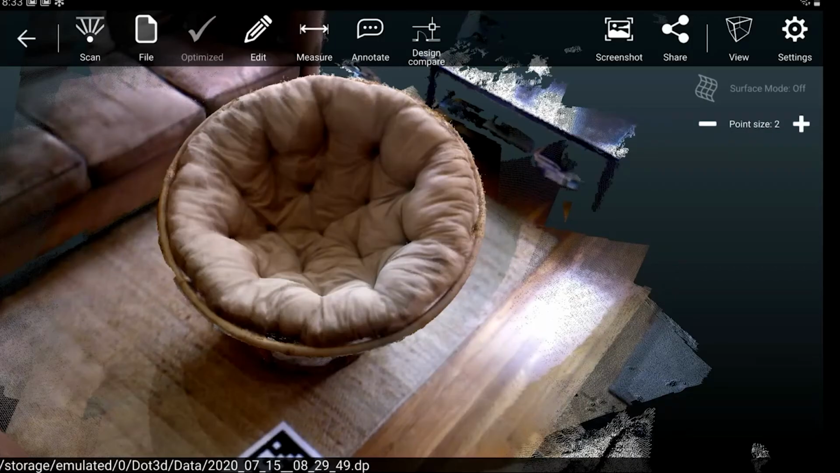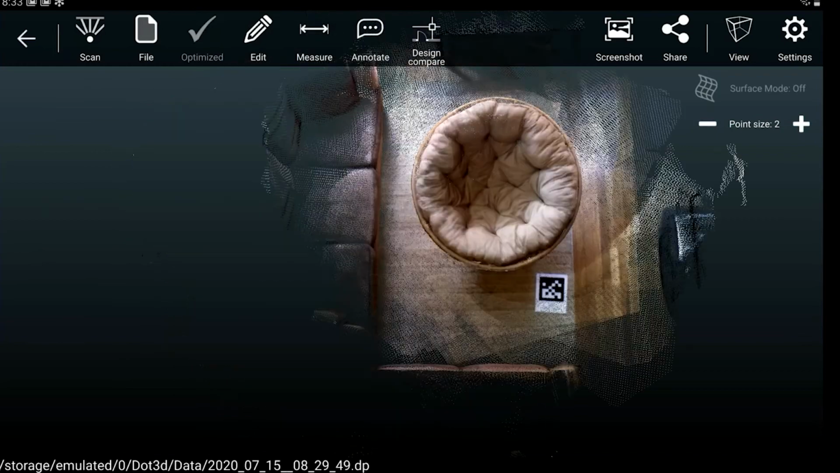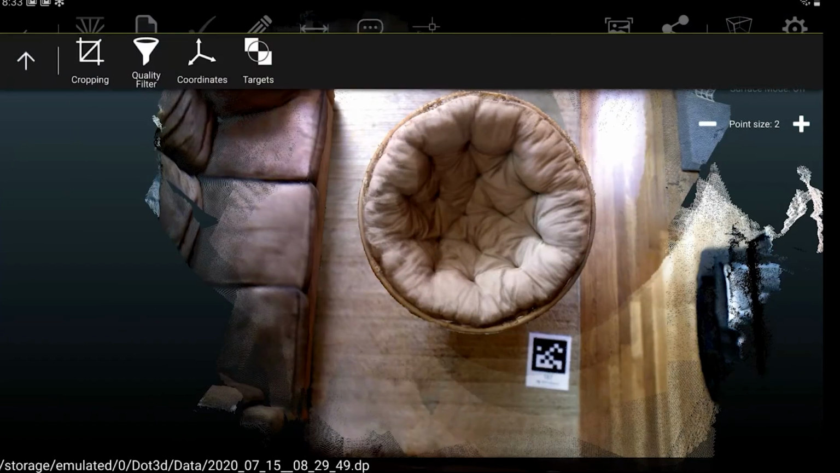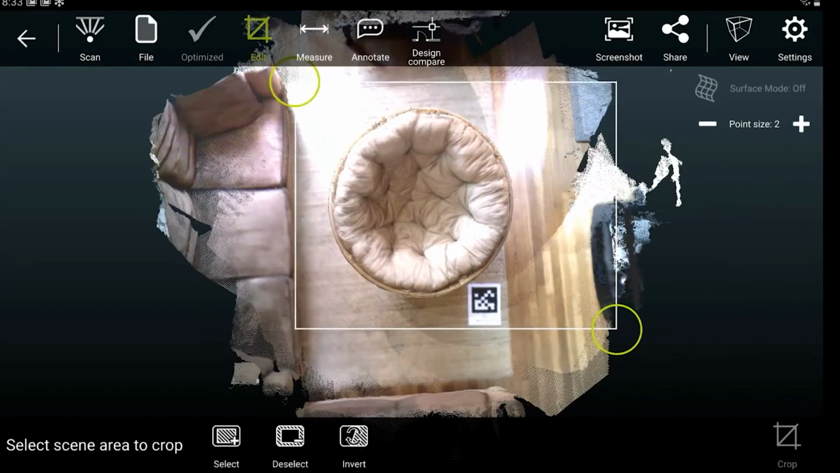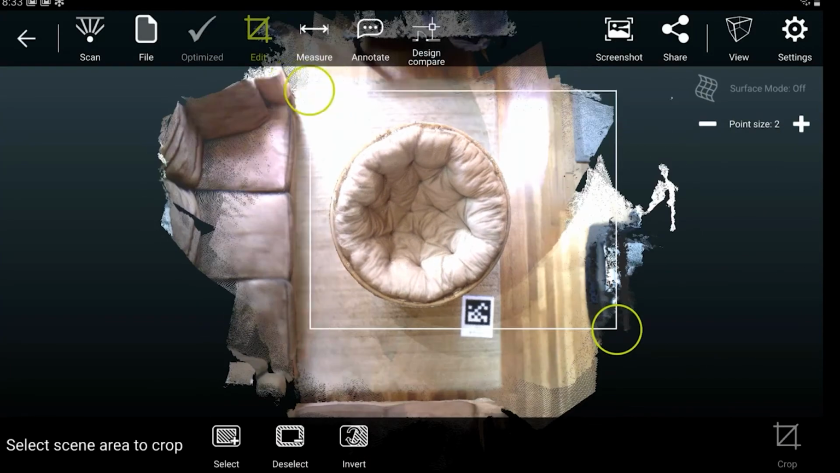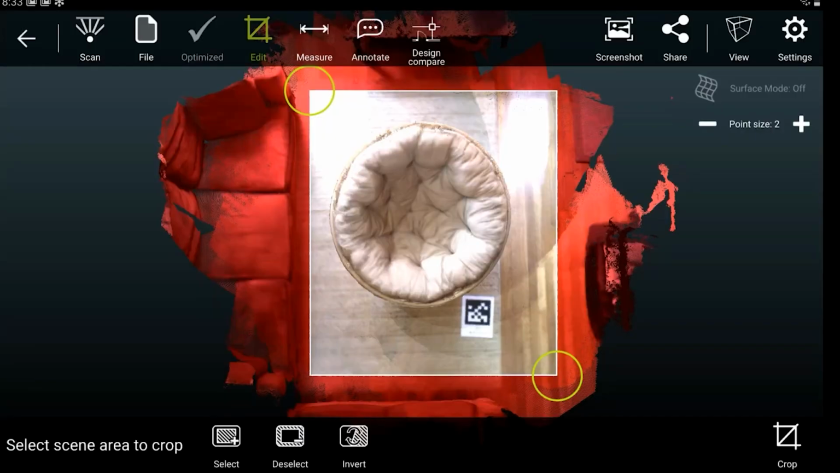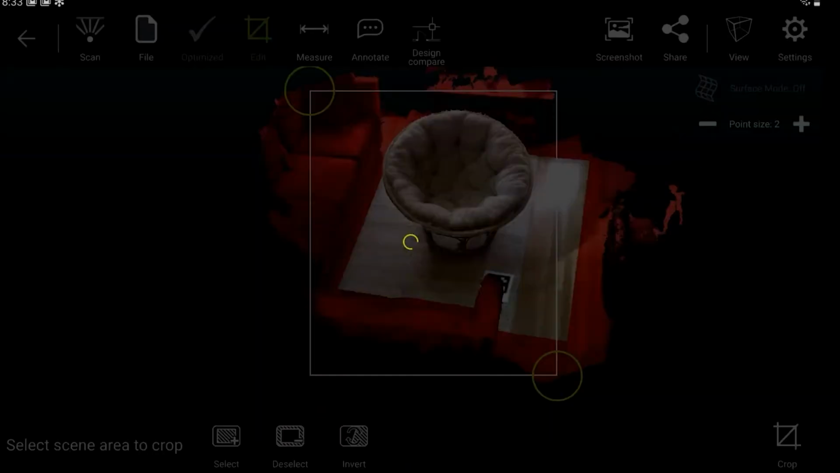So now before we move forward with the volume calculation functionality, typically the first step is to crop out any stray data. So these other pieces of furniture that are irrelevant to what we're doing here, we'll quickly clean those out. So I do edit, crop, and then I do want to make sure to keep some of the floor, so don't crop too tight, because that's part of what we're using here for this volume calculation tool. And I'll do select, invert, and then it's everything in red that I'm getting rid of, and hit crop on the bottom right.